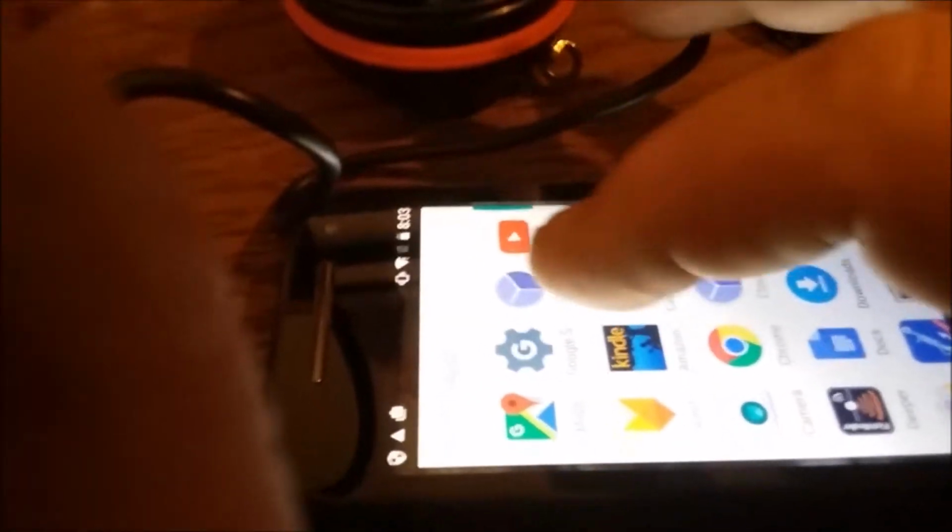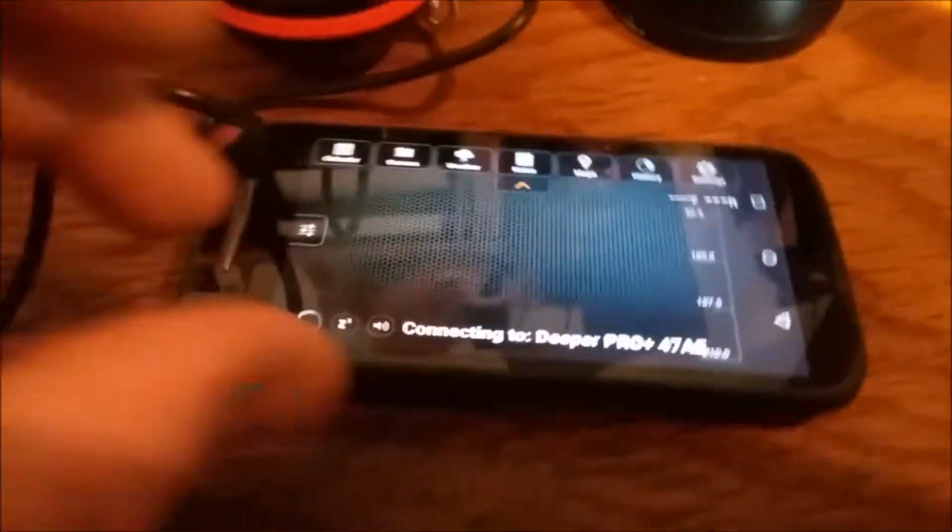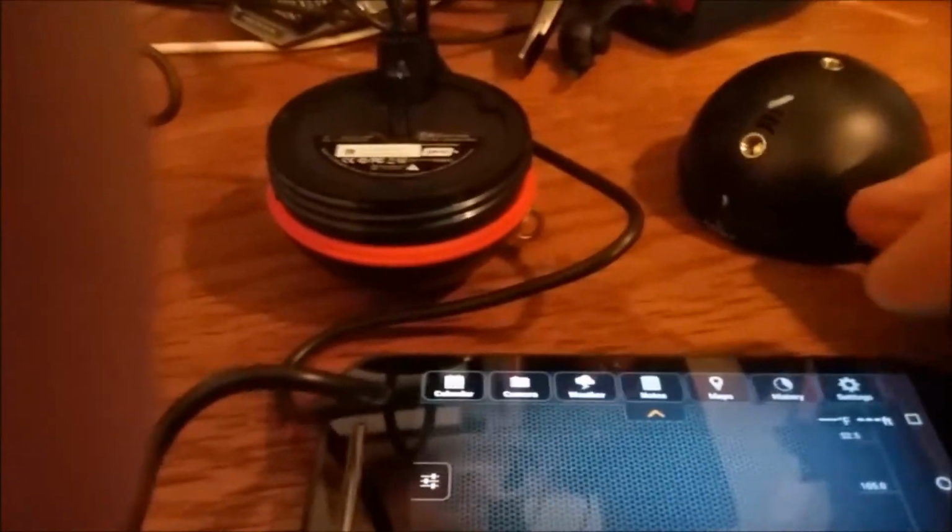The setup was about as easy as you can get. Basically, you went to Google stores, searched for the Deeper app, downloaded it for free, and it installed itself. And then once it's installed, pretty much all you got to do is hit the icon, and it connects. Maybe I'll turn on the simulator.